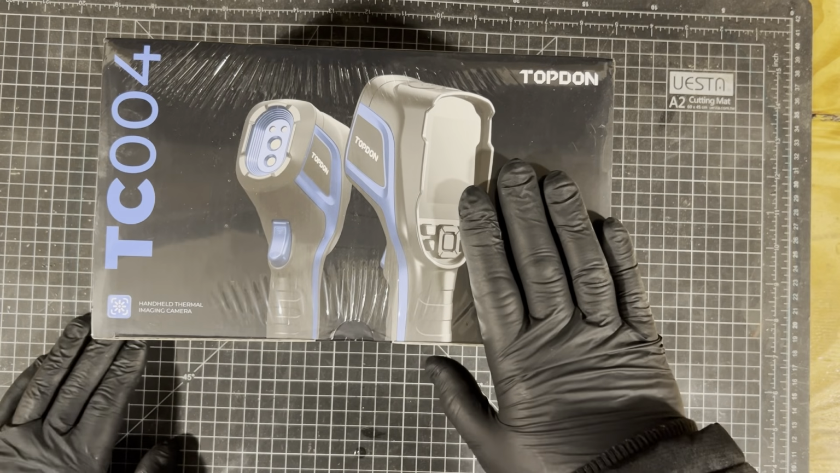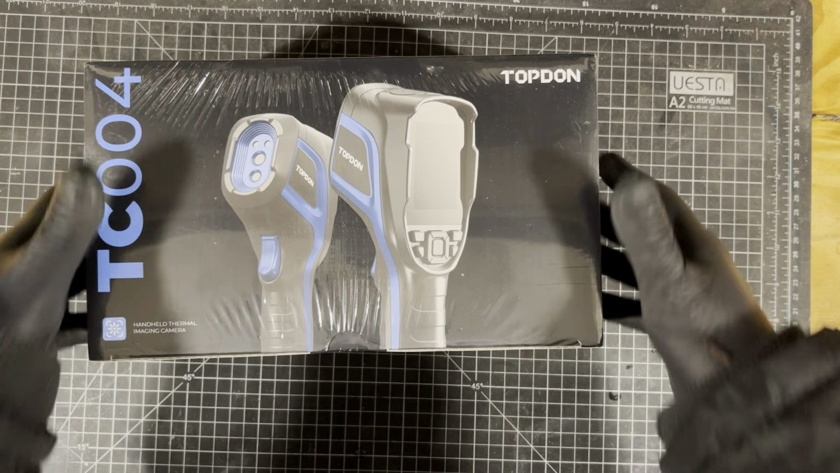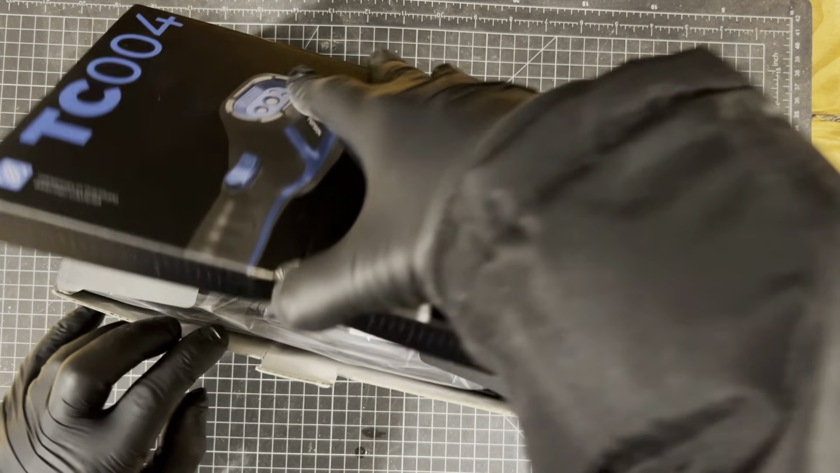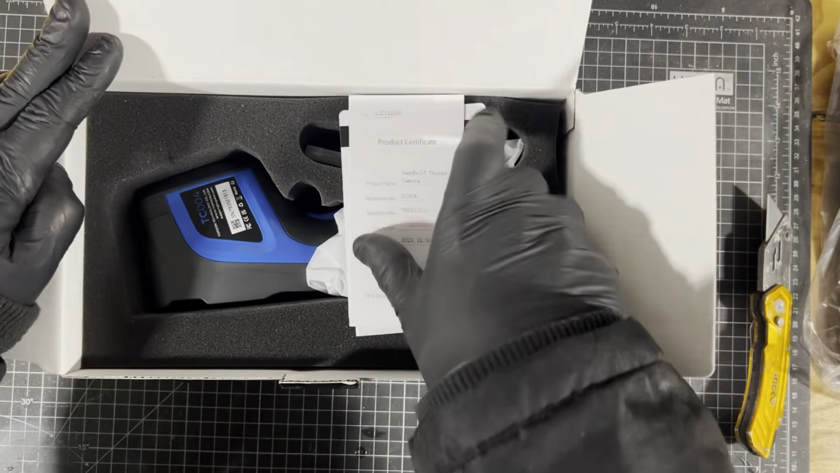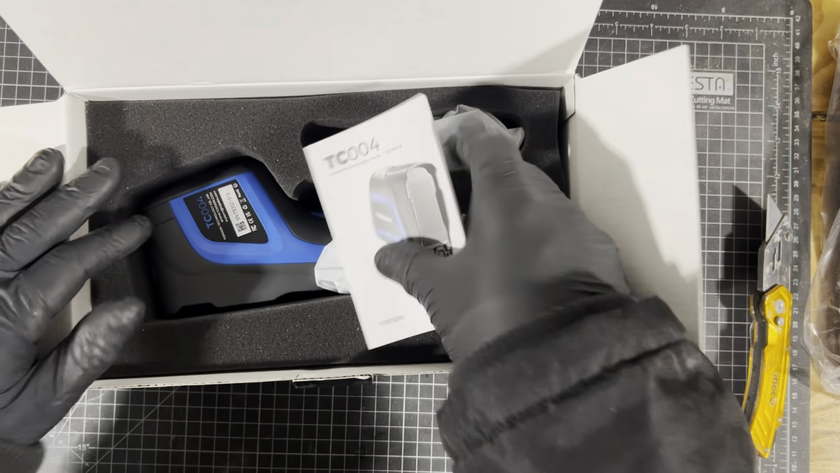I admit this isn't for everybody, but you might be curious to see what they do and what they are capable of. So first of all, let's open it up. What's inside? Ooh, it looks like a little holder for it, a little bag. Product certificate, calibration certificate, and the manual.